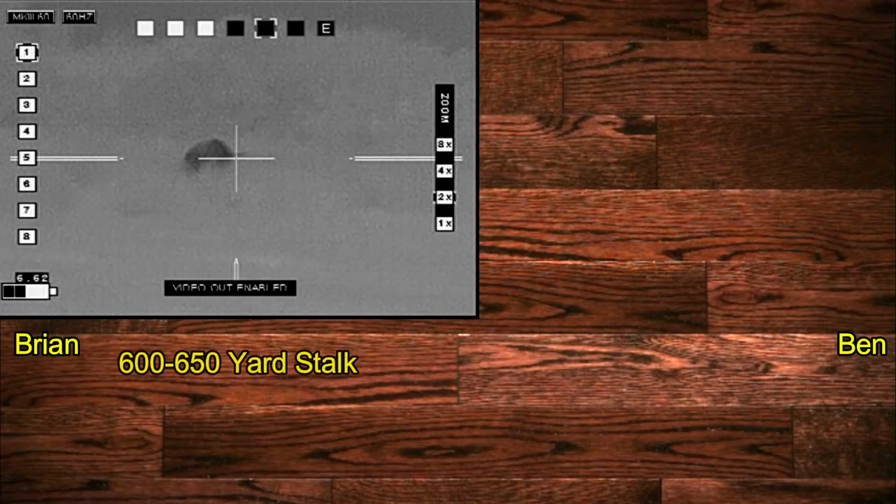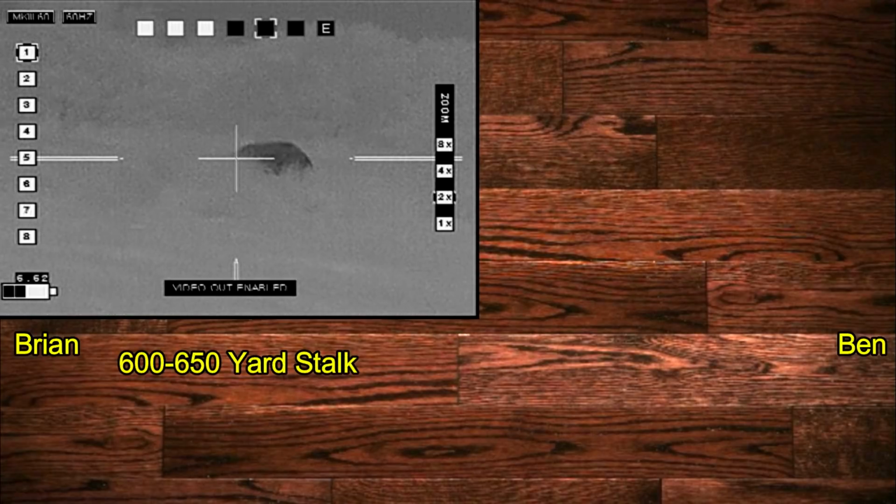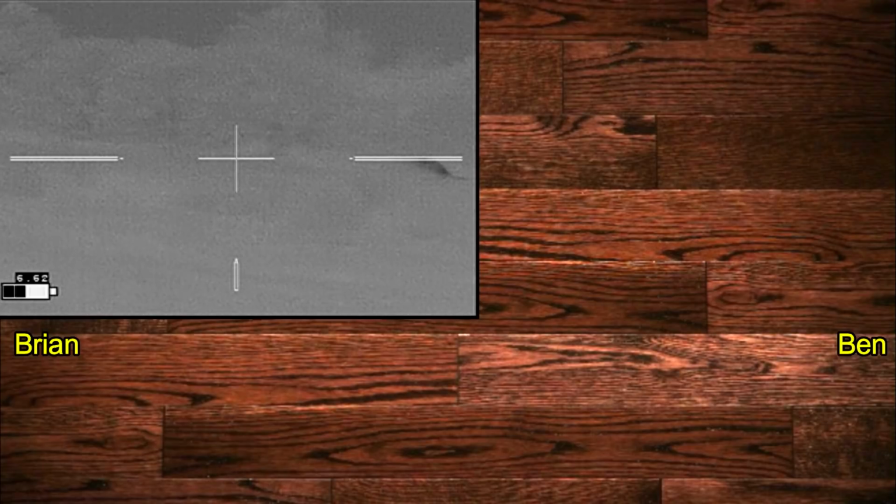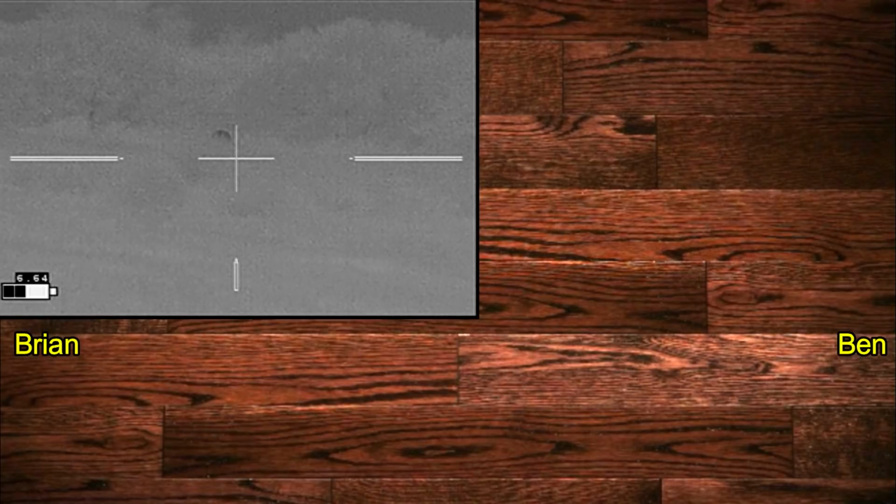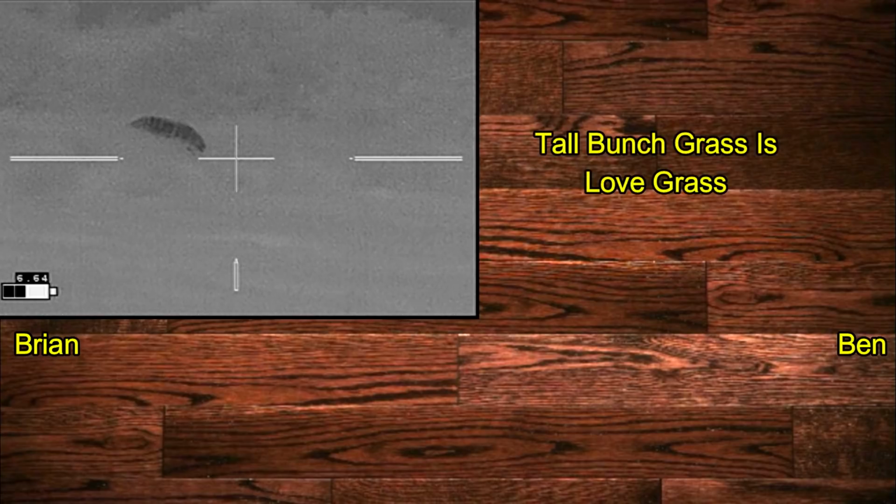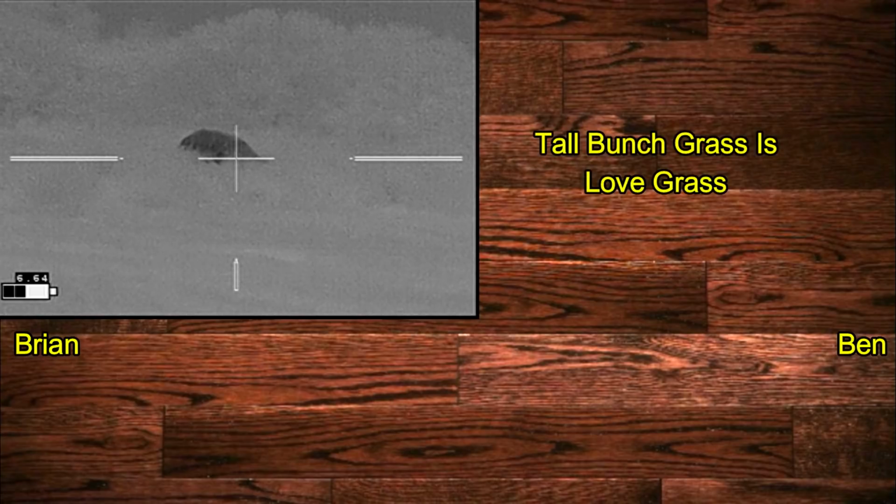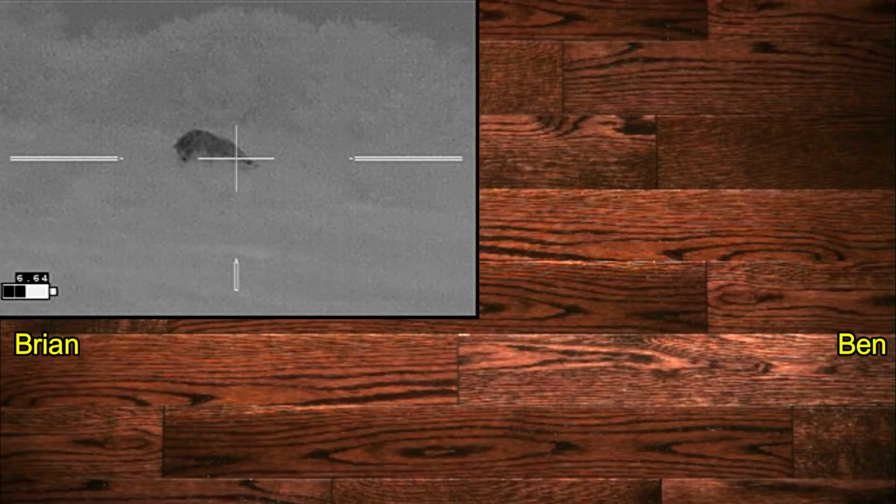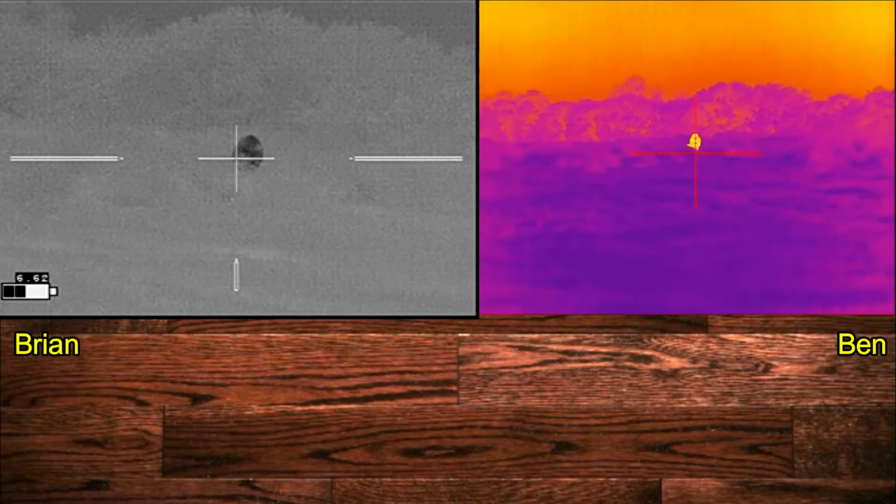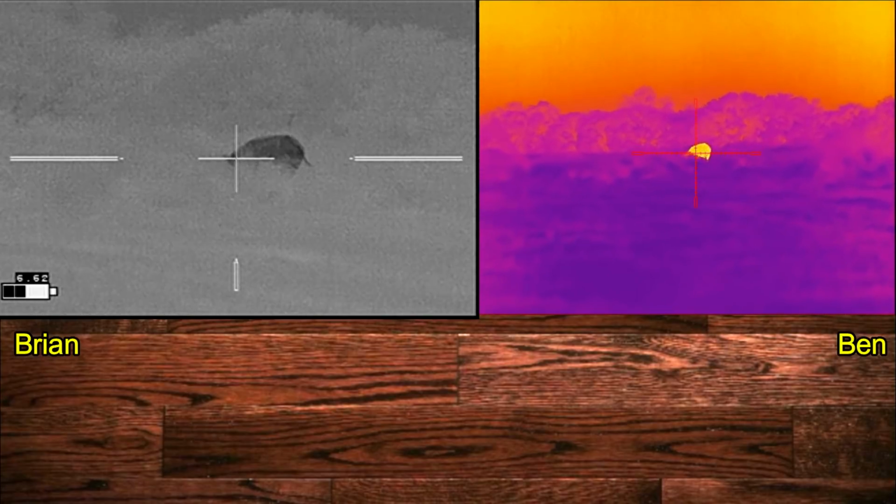Well, all that happened at the front of the property. We headed to the back of the property and spied this one hog at about 400 to 450 yards, and as we made our stalk towards it, it kept moving as well, and so we've now come about 600 to 650 yards. Good target. And I'm waiting for Ben to come up on his rifle, and I apologize for this. Ow! That is one bright color palette.